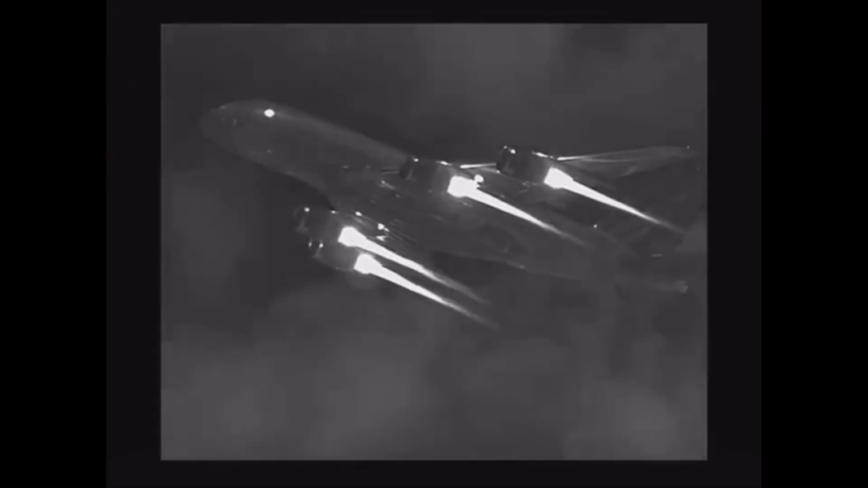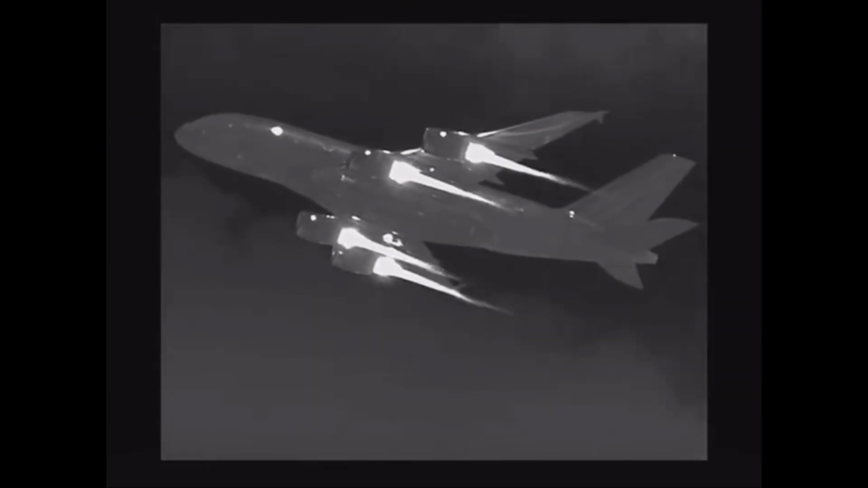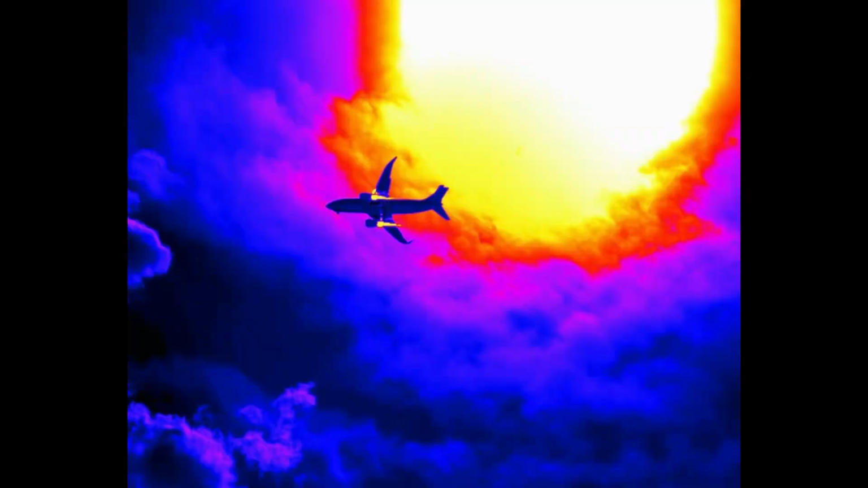This here is real thermography. Measurable heat, consistent contrast, and actual data. Compare that to the MH370 clip, and it's night and day. One is real technology. The other is a cosplay filter.